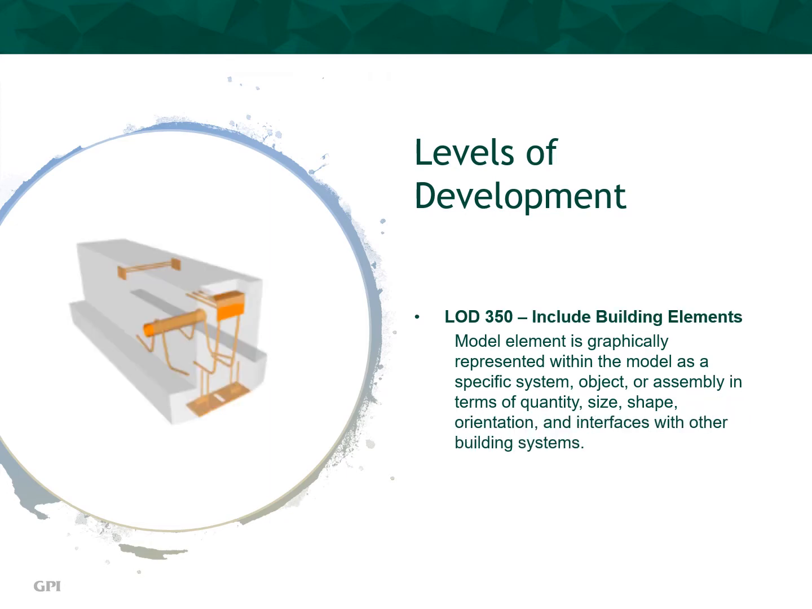Next is LOD 350. Accurate model, including building elements, is the third intermediary level of development. The model element is graphically represented within the model as a specific system, object, or assembly in terms of quantity, size, shape, orientation, and interfaces with other building systems.